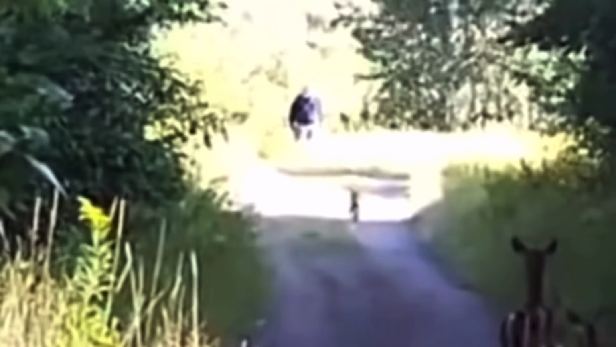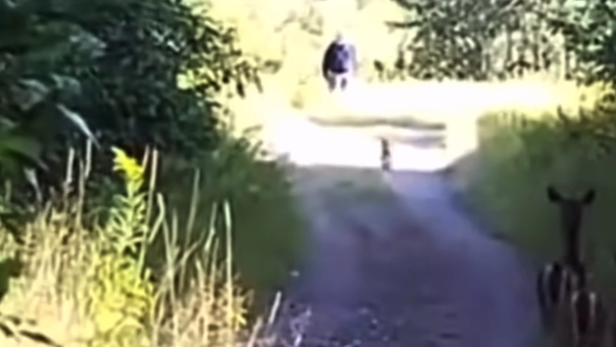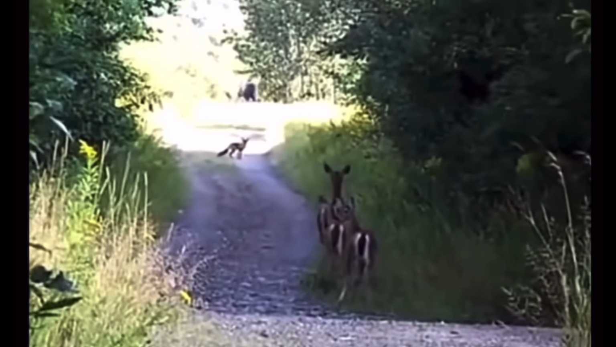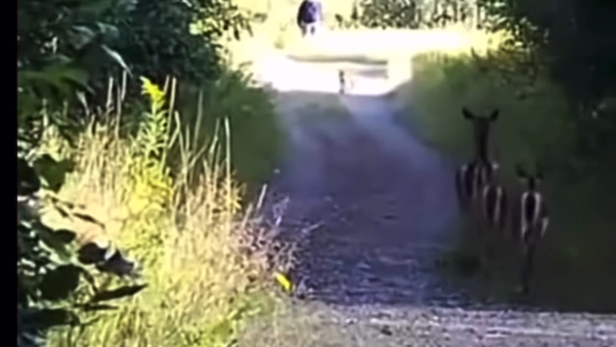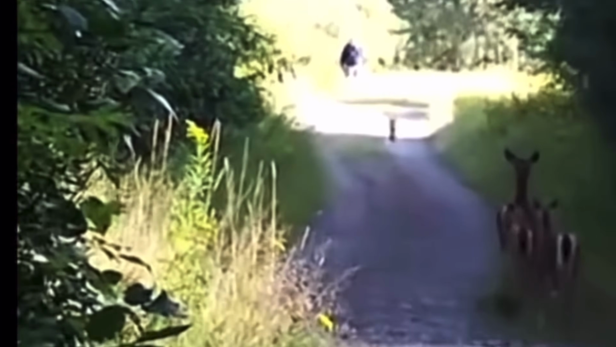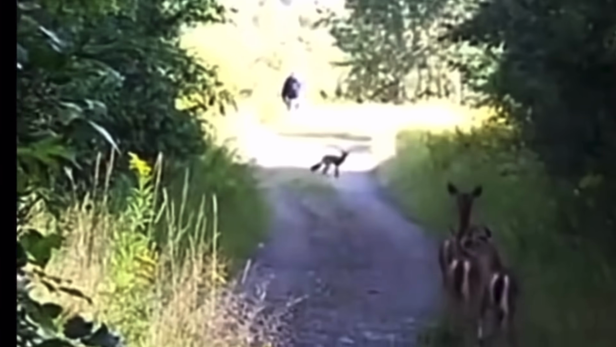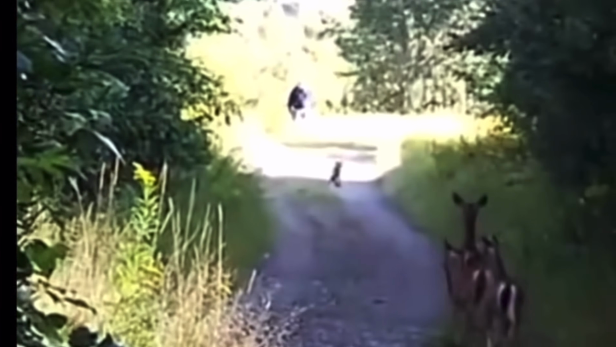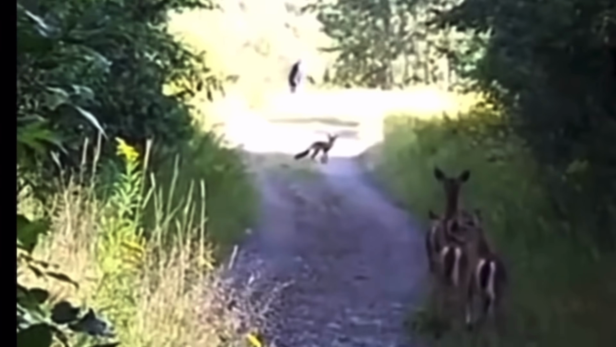It seems this Bigfoot-like creature was stalking the deer. And we can tell the being is there in real time because the deer watch it intently, turning their heads with it as it walks along. The dark creature stops and stares at the end of the path for about 5 or 6 seconds. Then it walks away, puzzling the hiker and the deer alike.